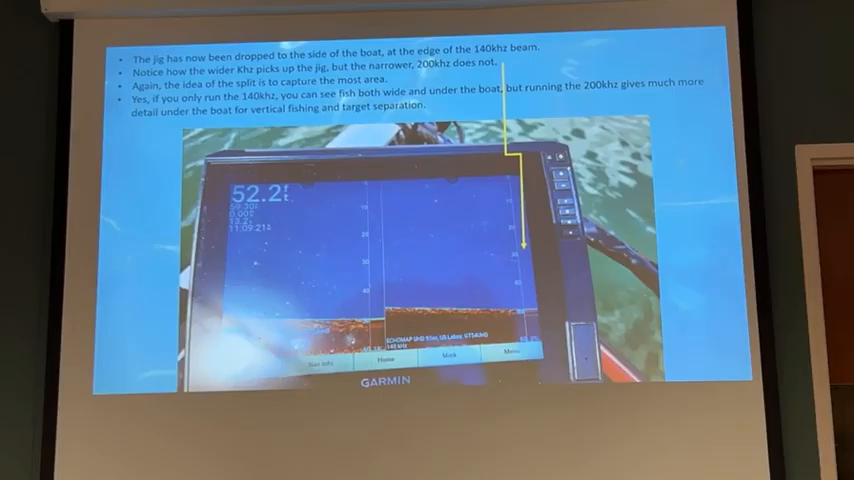So what I did was I pitched that jig out beside the boat. So when you have a split screen, again, you may be seeing a fish out, but you're not seeing a fish in. So the age-old question is, well, if I put it on wide, I can see everywhere. And that's right. If I put it on 77 kilohertz, if I put it on 140 kilohertz, I don't need the narrow beam because the wide takes care of everything. You're not wrong in your thought.